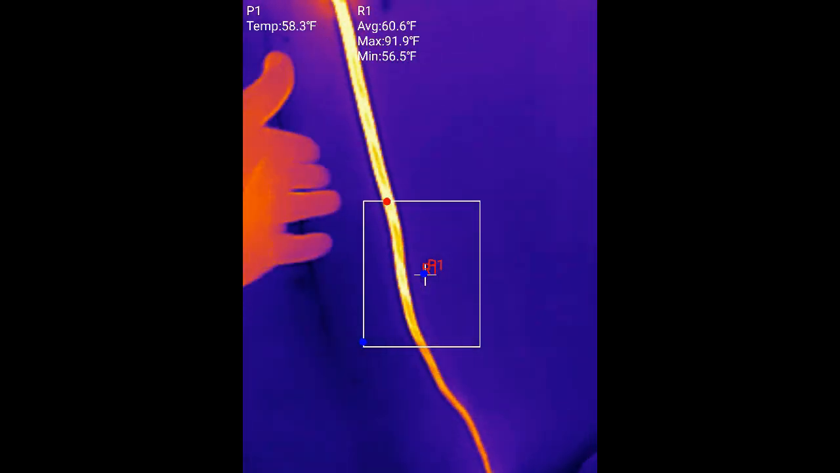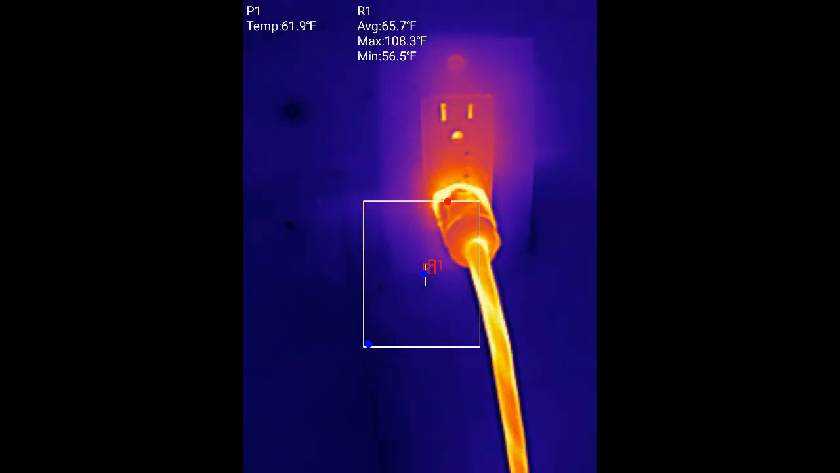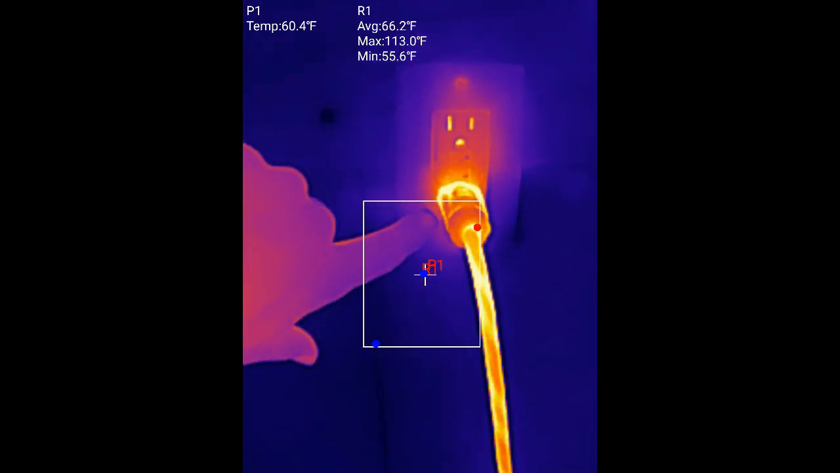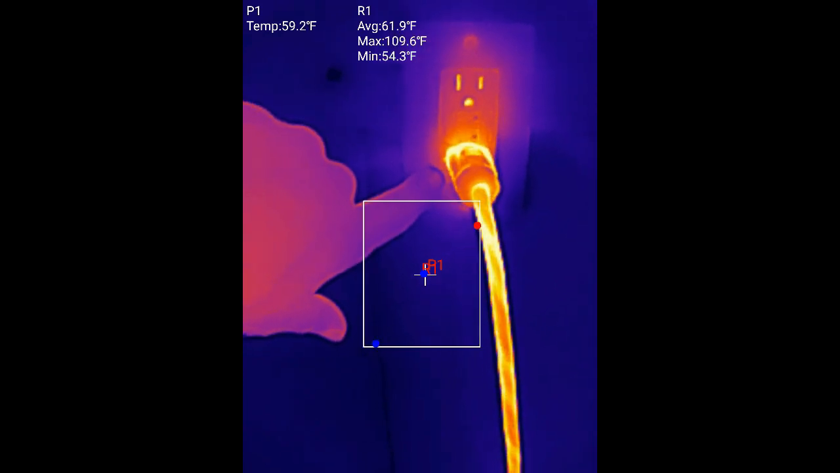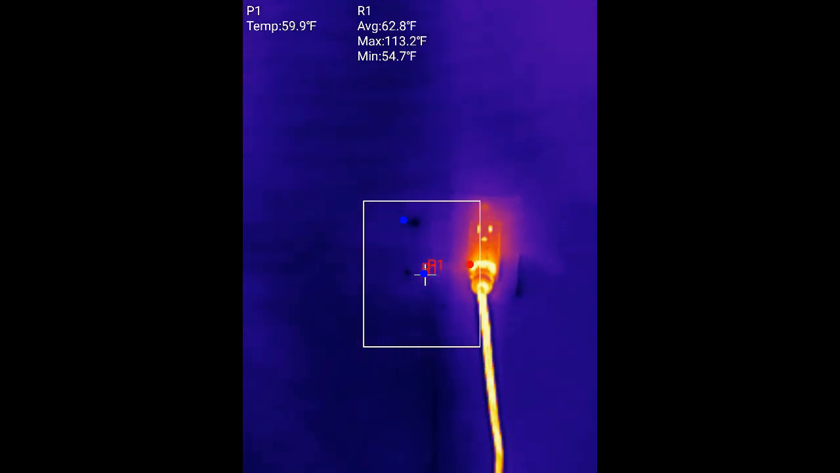So let's just have a look at the extension cord here. You can see how hot this socket is, sitting at 115. You never want that in your house, man. If you got a contact on this cord that starts to corrode or get a little bit of carbon on it, that'll start to heat up. You could have glowing orange and fire very quickly from that.